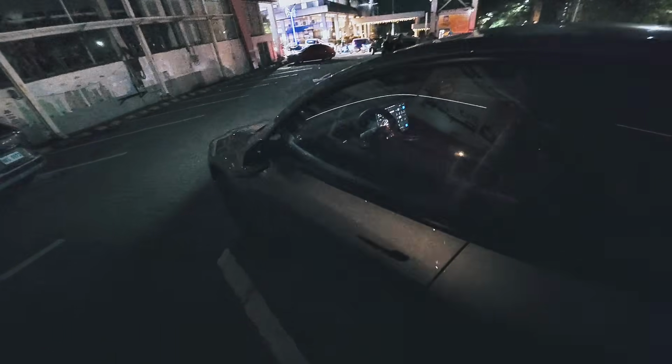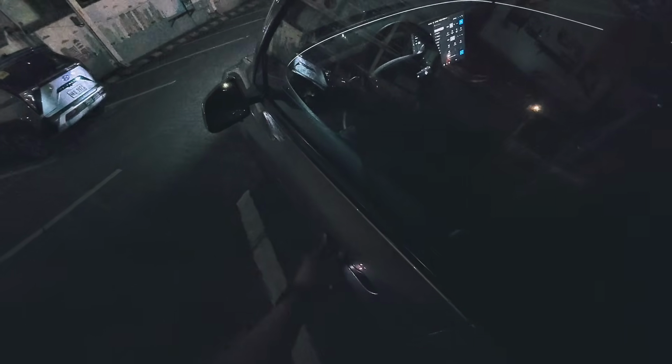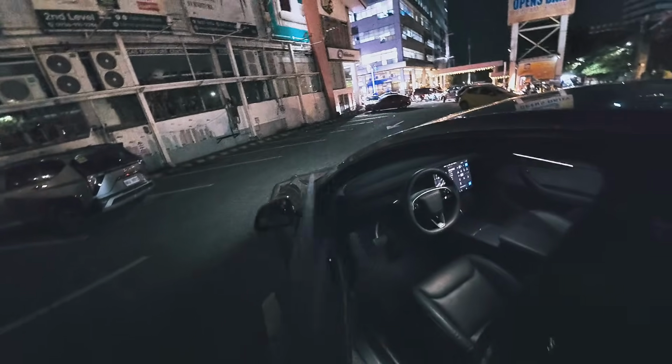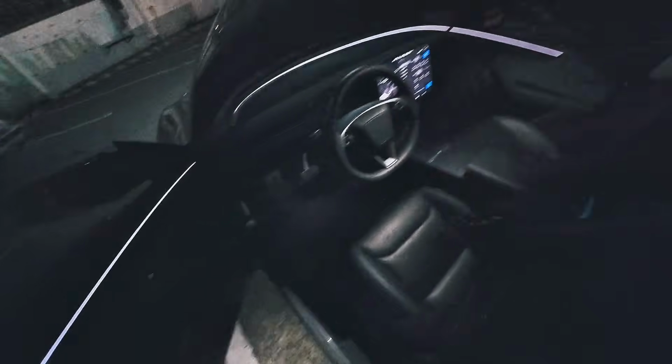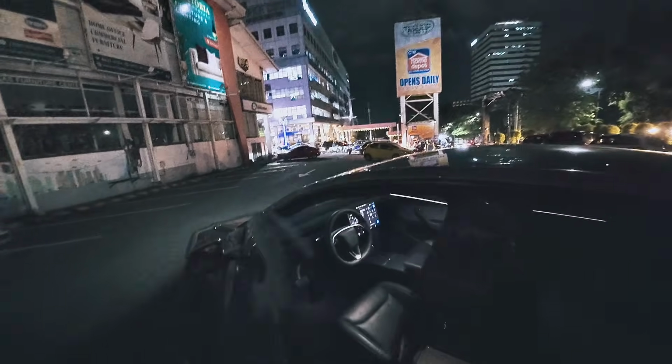Looks pretty good. And you got these flush door handles right here, as you can see here. I hope you can see that. Well, I think you can, yes. And there we go. And to open it up, you push the outer side and then open it up, giving you this great view of the vehicle on the inside. Pretty nice.